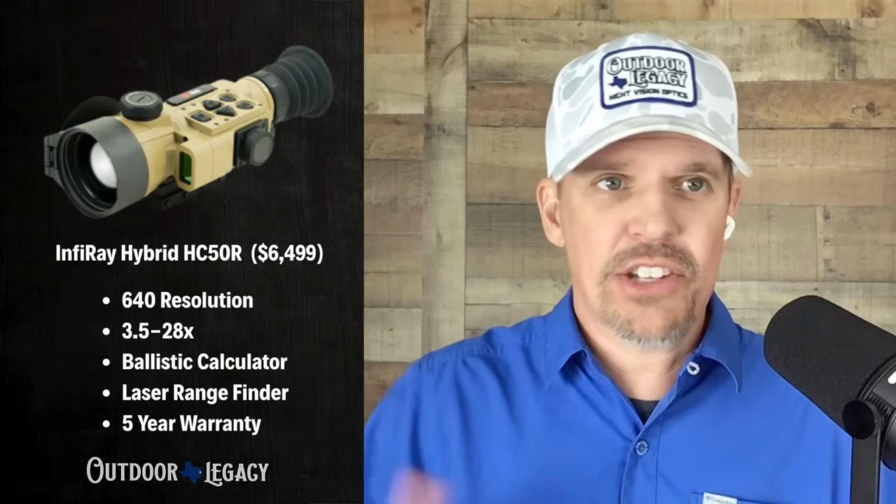I don't know how I can because this scope deserves some accolades as well. This is the InfraRay Outdoor, again from iRay USA. It's the hybrid compact HC50R. It's got a laser rangefinder built in. It's a 3.5 power 640. Here's the claim to fame on this.